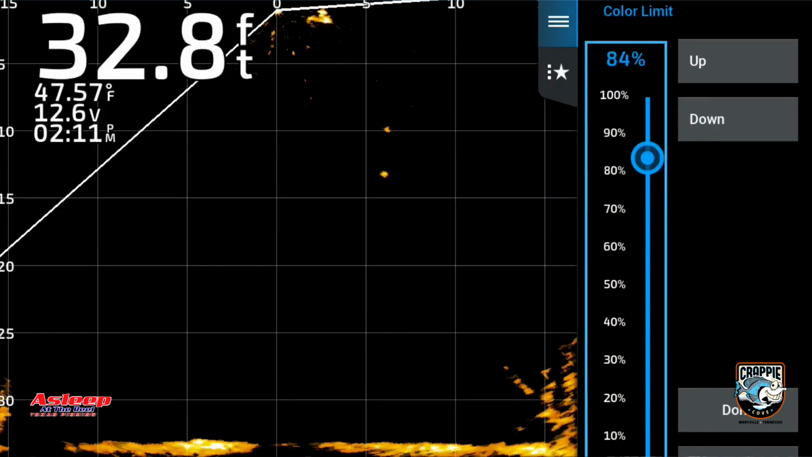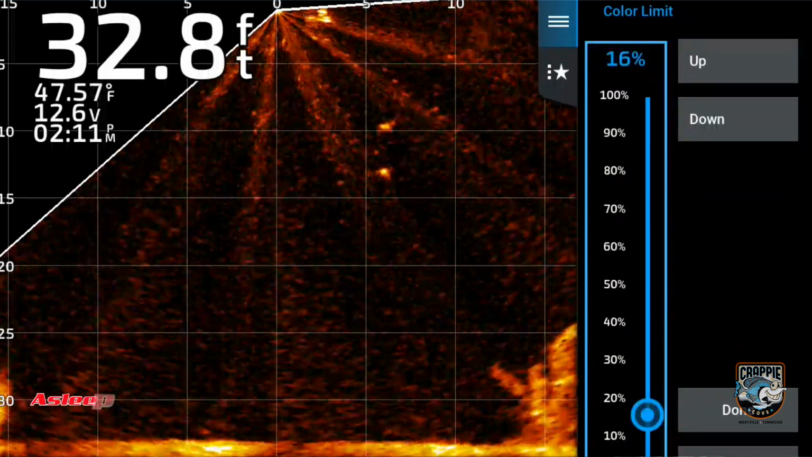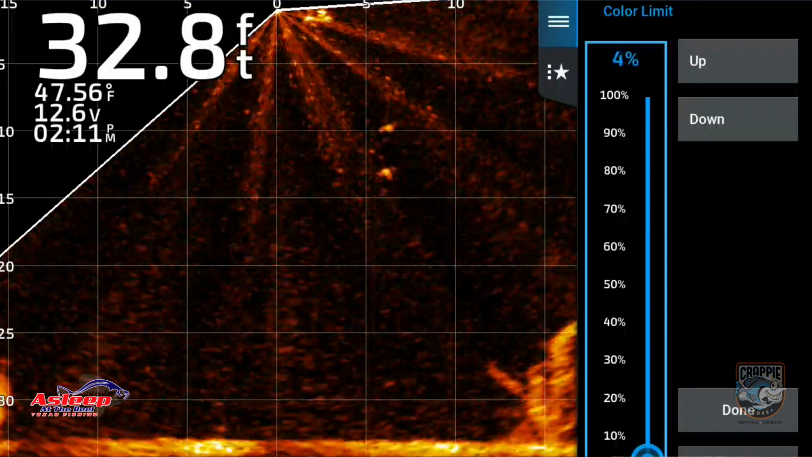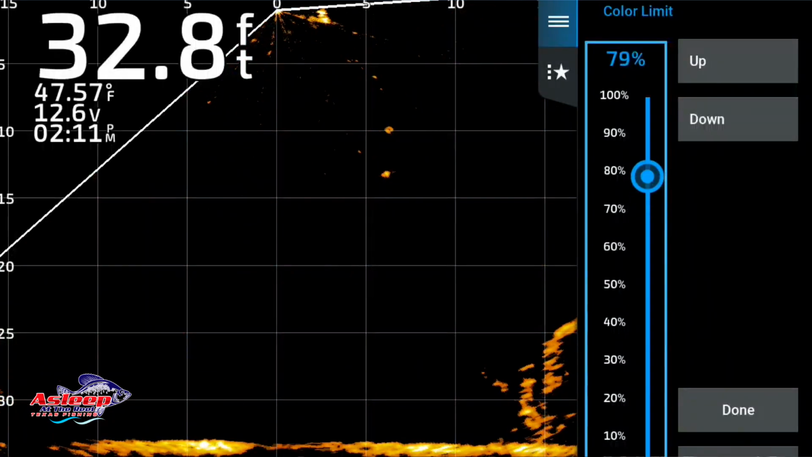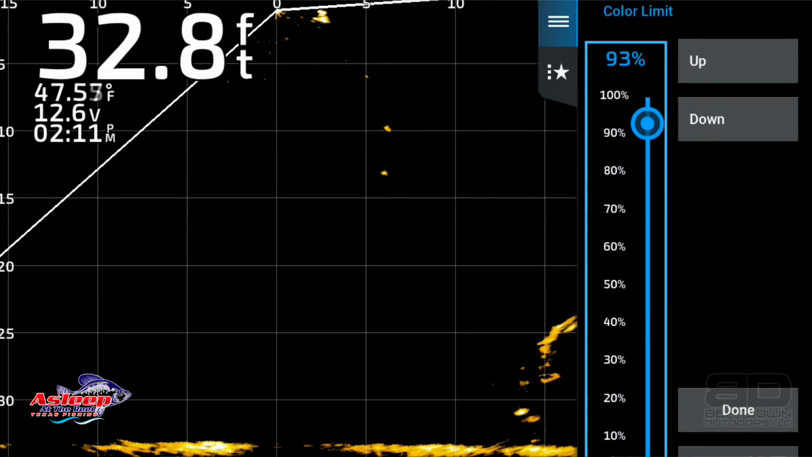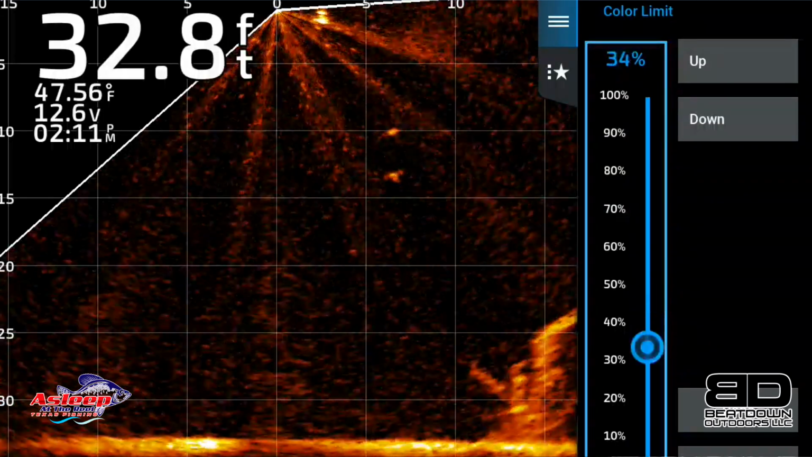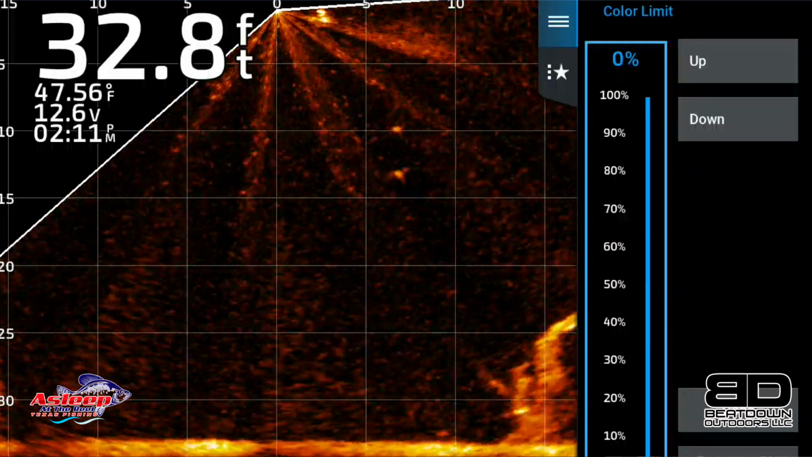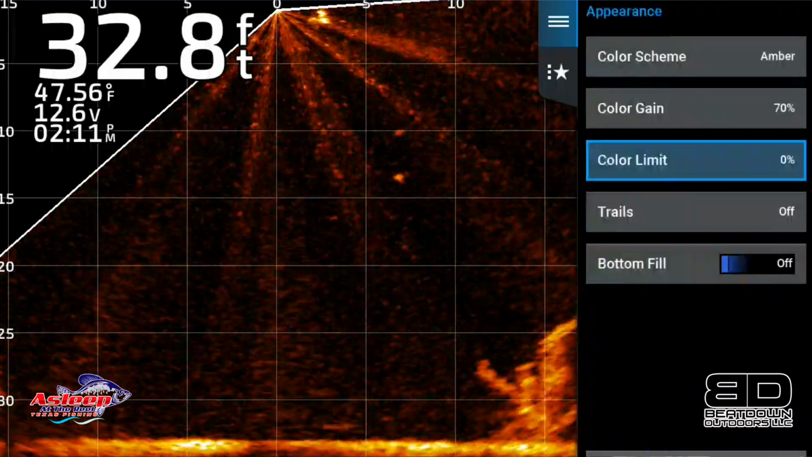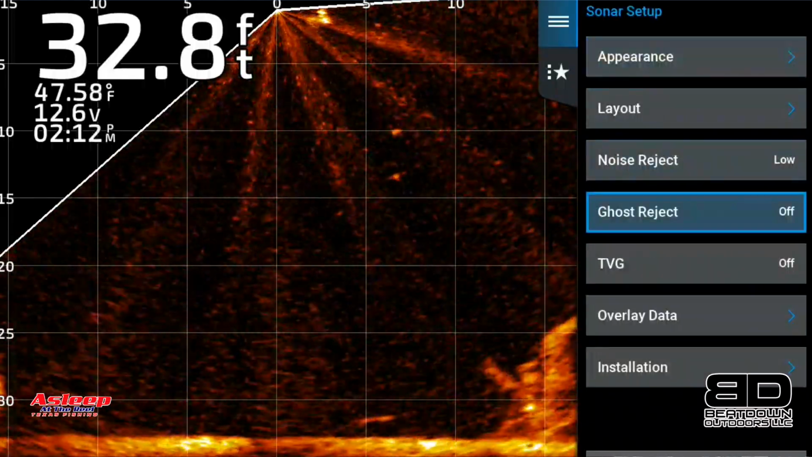So this color limit, it does take a lot of stuff out of the water. You'll notice how much stuff I have. My gain's not up real high, but you start doing that color limit, it takes the trash out and makes it, I guess, a clearer picture, more of a black. I'm not going to use this personally, at least right now. But let's go back one more time. And I'm going to go to the ghost reject.